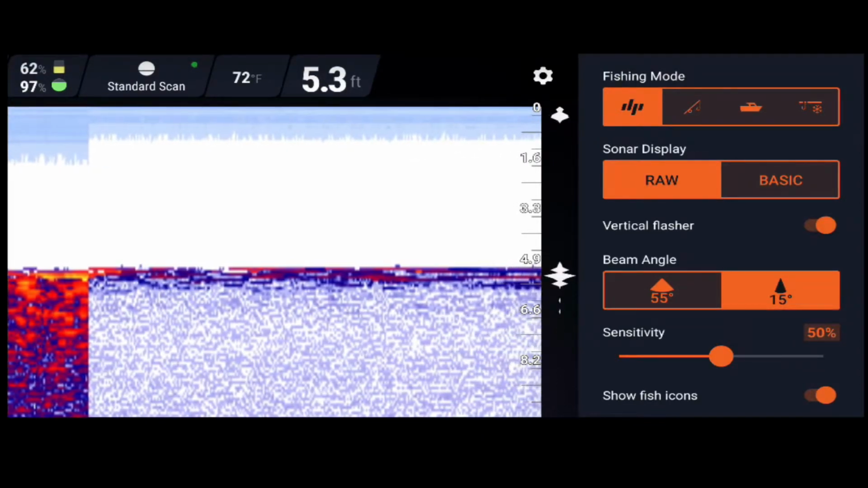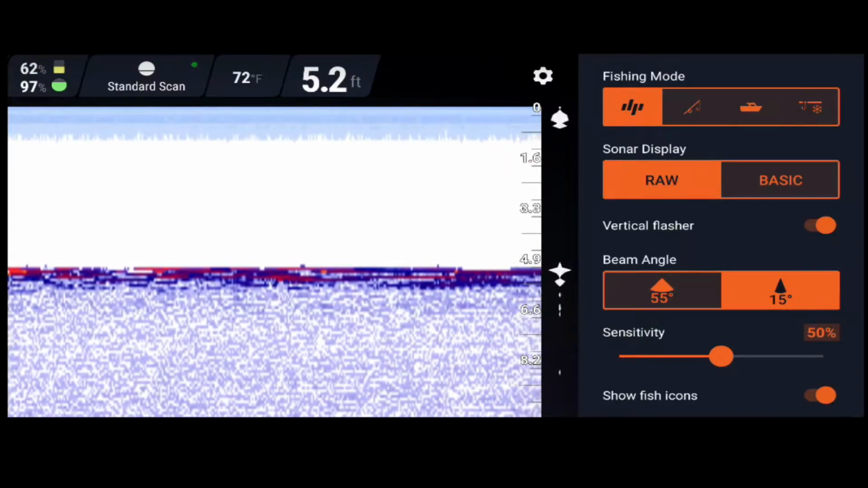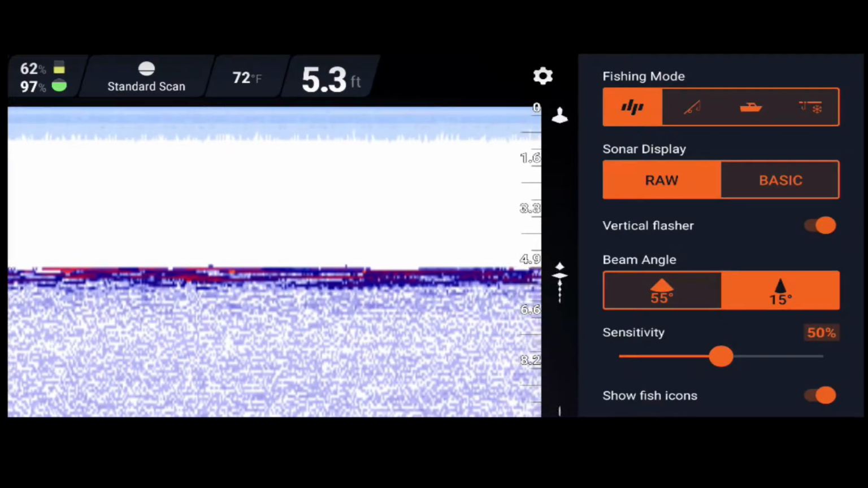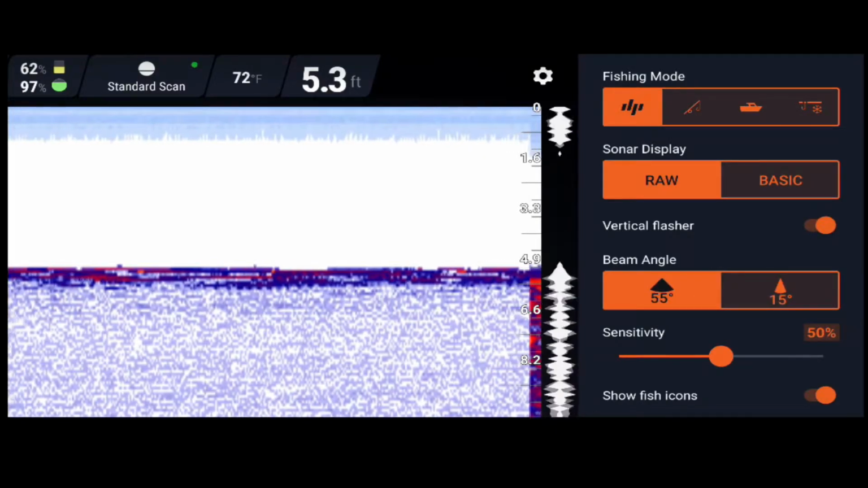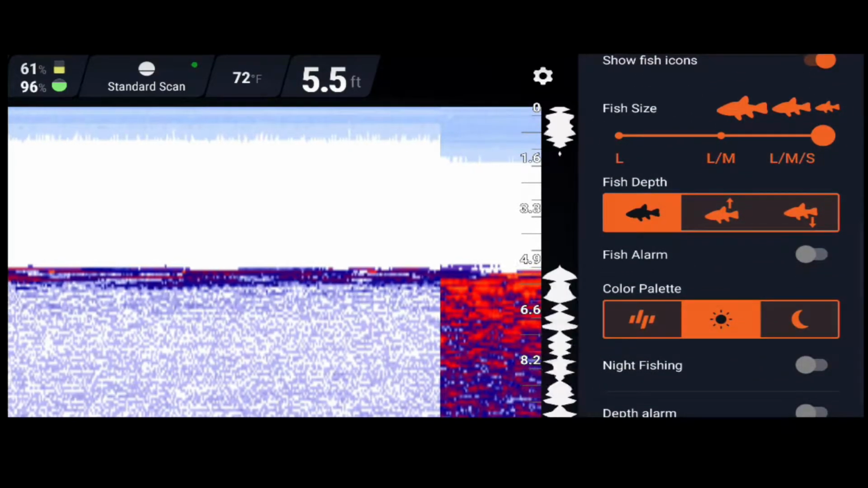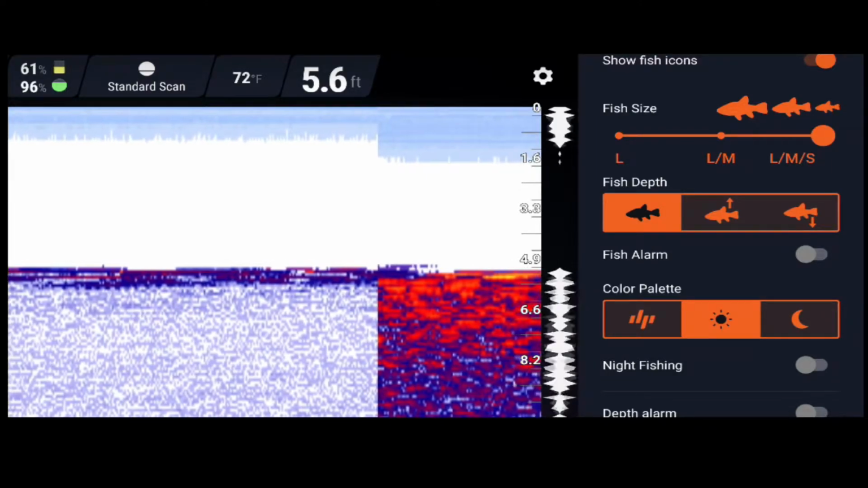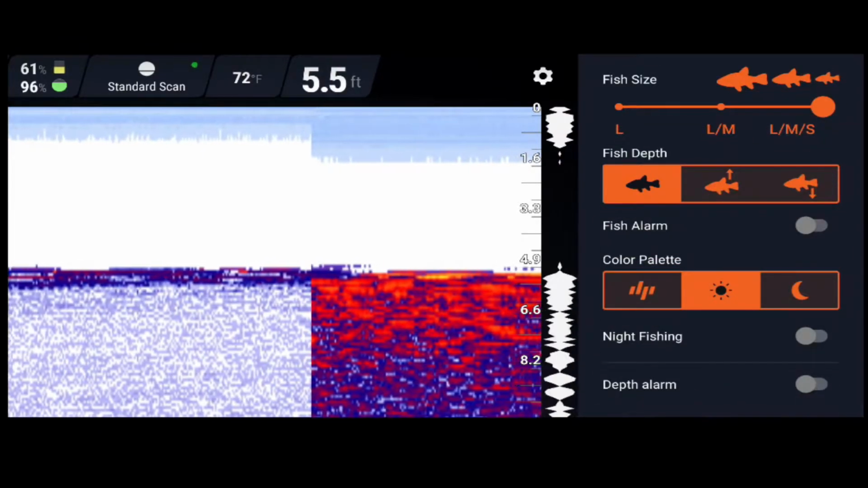At least I know I'm around fish, whereas the 15 degree is directly beneath you. So this would be more if you were like ice fishing, or if you were on a boat or a kayak and you were actually docked in a spot, if you were actually anchored, that would be better for you. I, again, prefer the 55 degree beam angle. Personal preferences. The fish alarm, all that does is it bings every time the unit sees a fish, so that is up to you if you wish to keep that on or not. I don't personally like that.